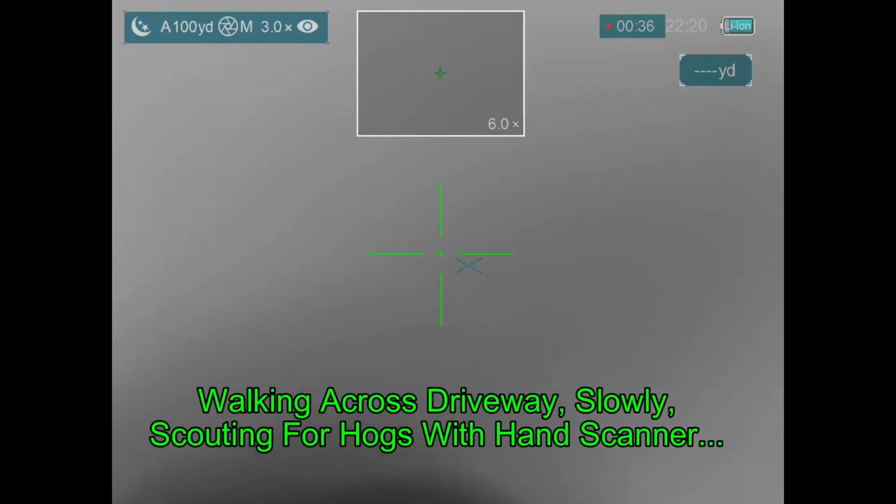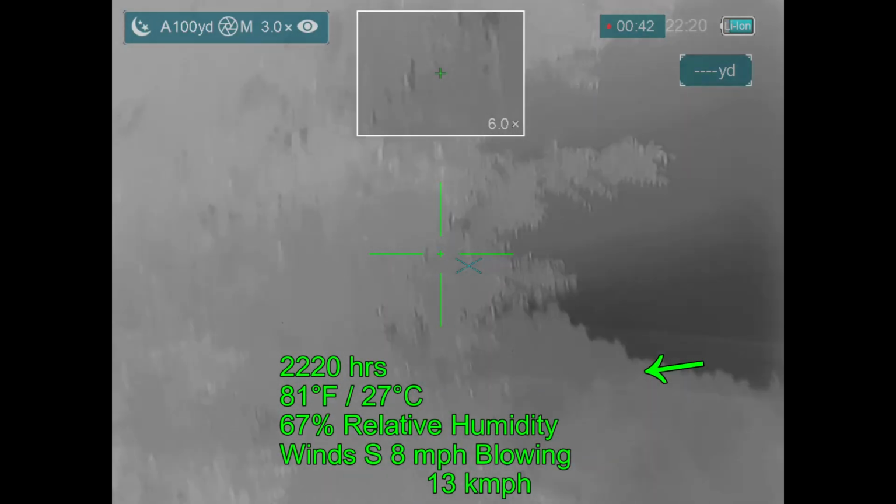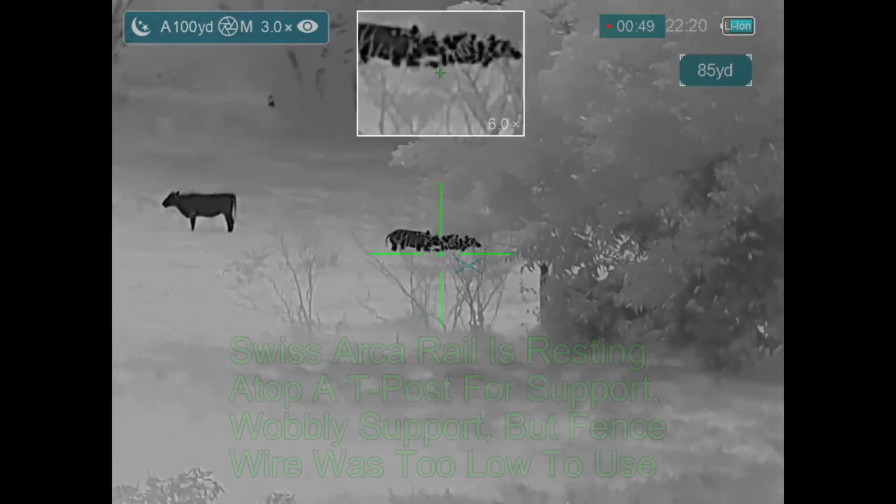I'm creeping across the driveway to the opposite side. I didn't take my shooting sticks. I'm going to use the fence as a shooting rest. And as it turns out, the fence is too low, so I'm going to be on top of a T-post on my Swiss Arca rail, which is usually what I use to mount to my tripod.